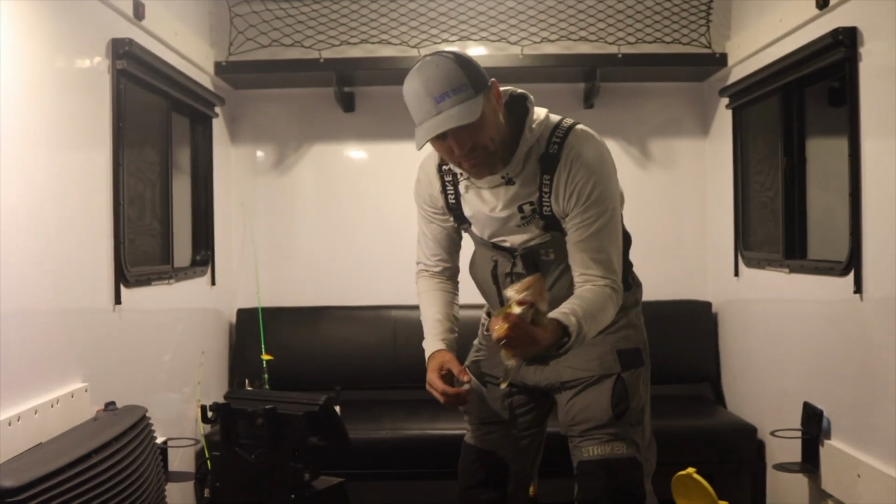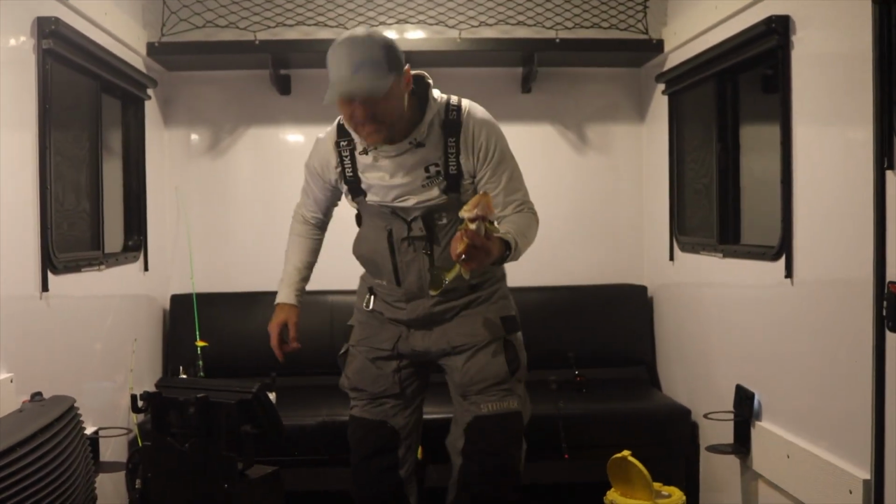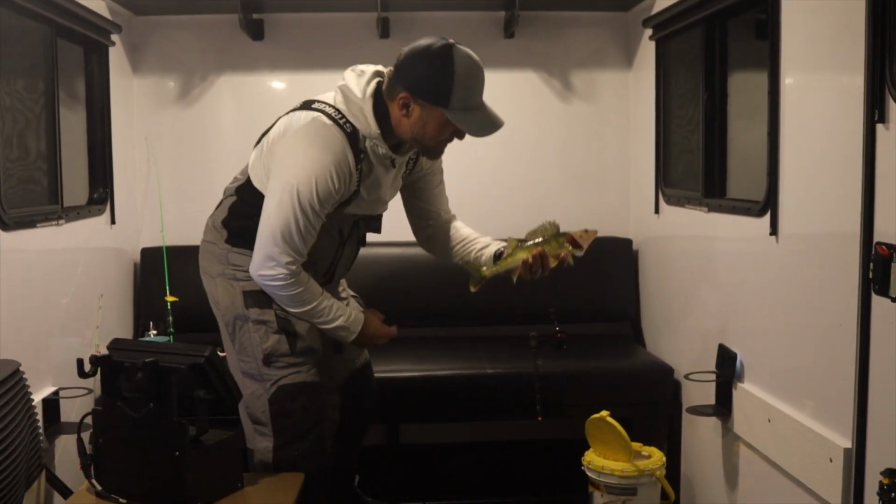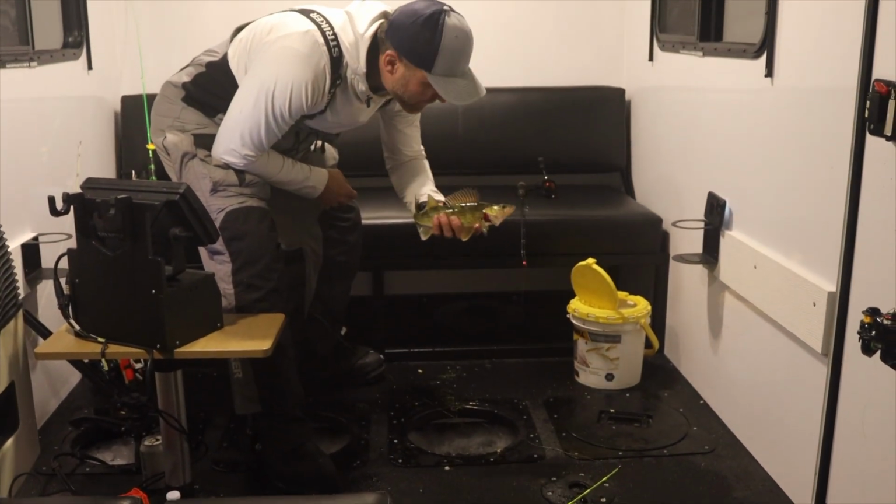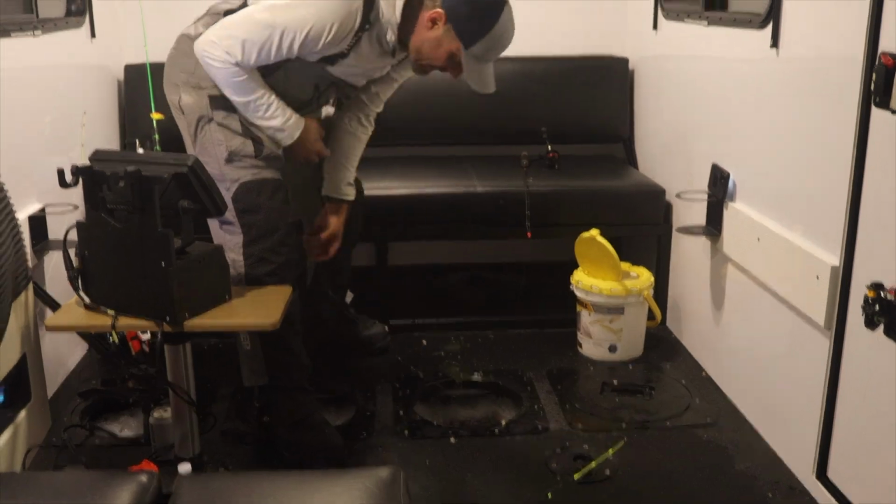All right, so here we go. Here's the biggest flex move ever: when you release a walleye. Most people like to keep them. I put them back for my customers. Here we are, beautiful walleye here on Detroit Lake.